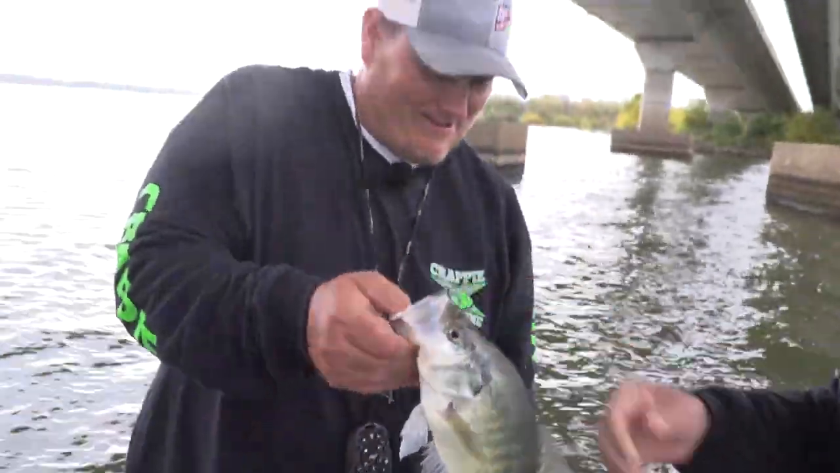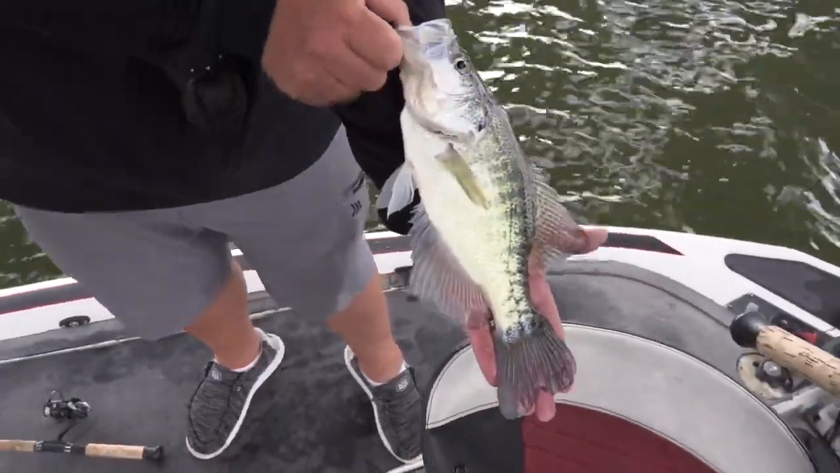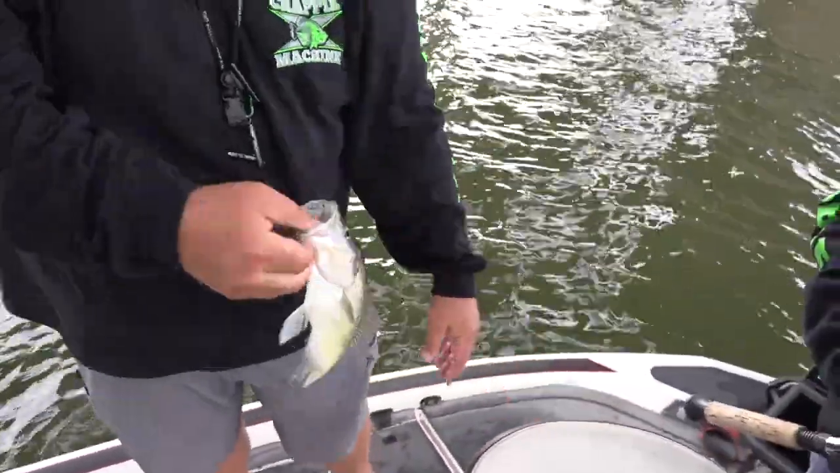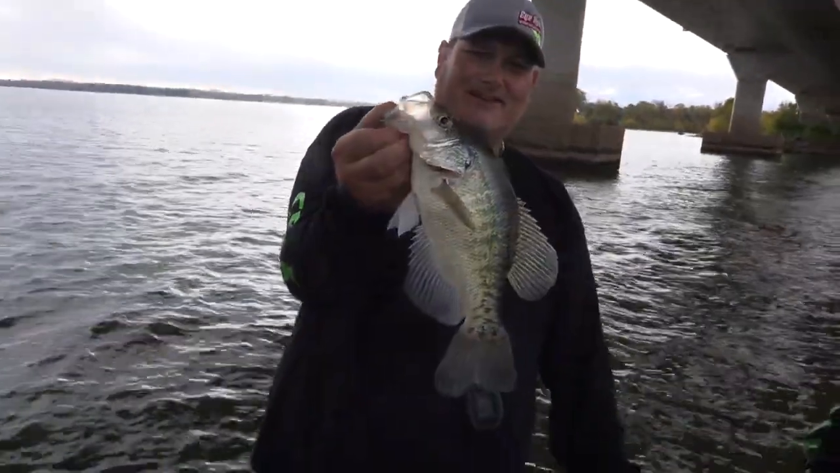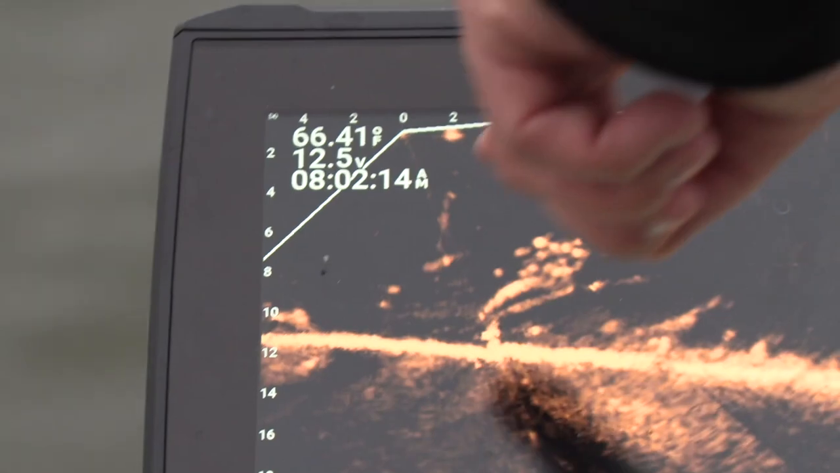What I like to do is show my clients my arm. It's about half the length of your forearm right there, you know. Yeah. It's a pretty good length. Yeah. Pretty good fish. Nice fish, dark fish too, huh? Oh yeah, nice one. Beautiful.